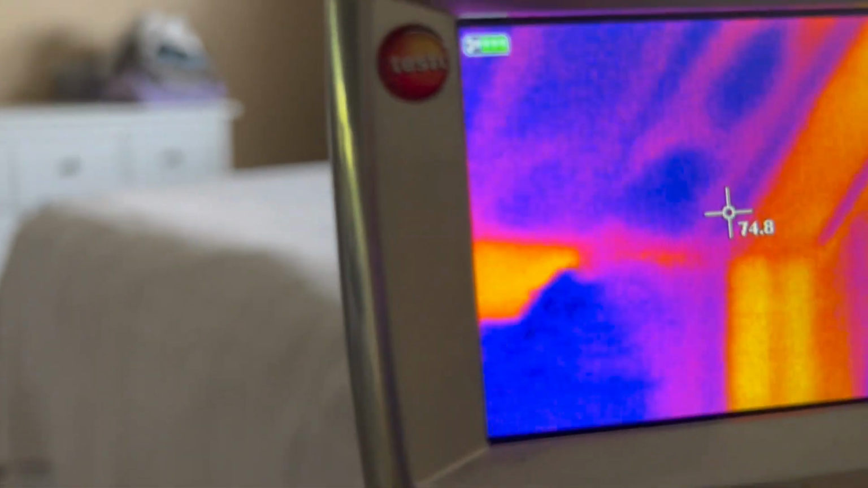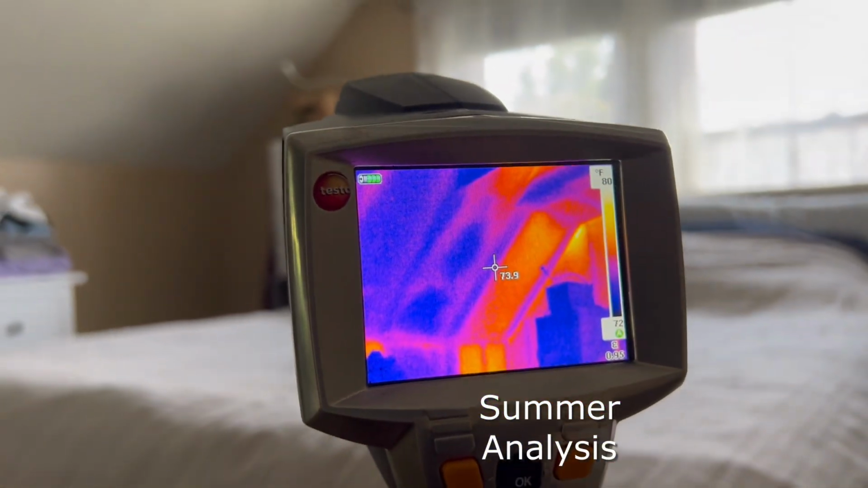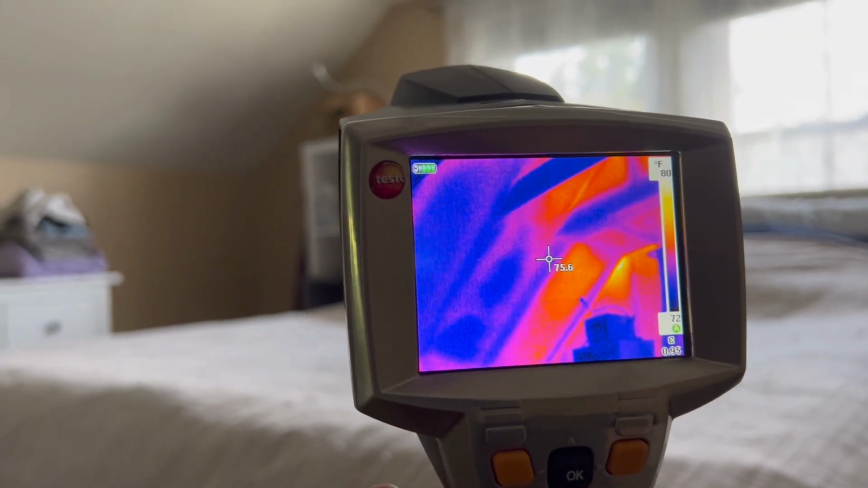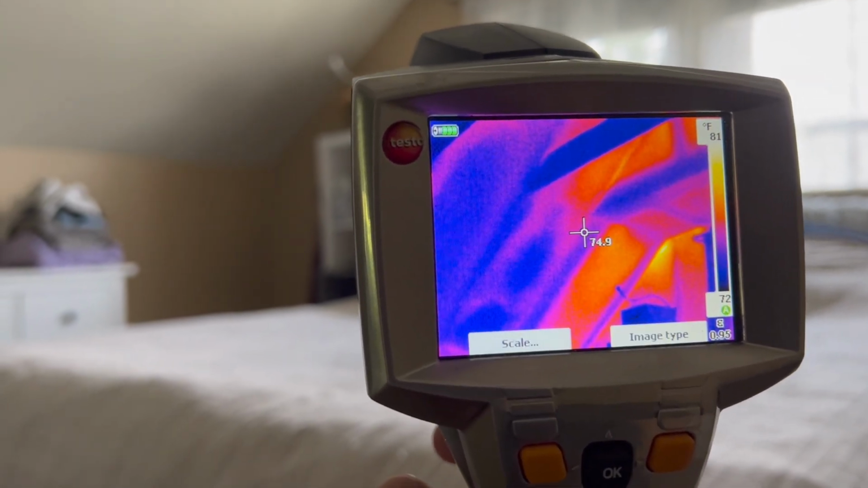So look at this example from another Cape Cod. It's clear to see in the bay on the right that the insulation is missing or has fallen completely down. The next bay over seems like the insulation's slipping and not covering the entire area, and that final bay there on the left, it seems to be doing a little bit better.